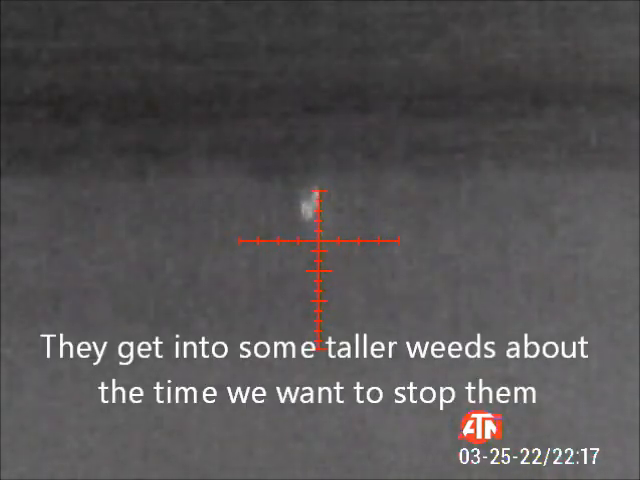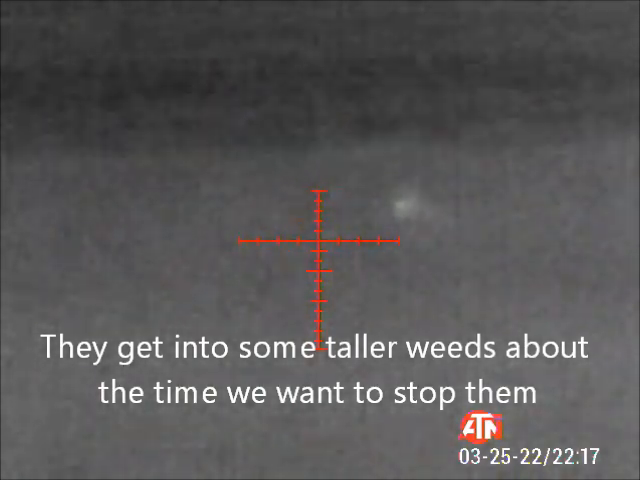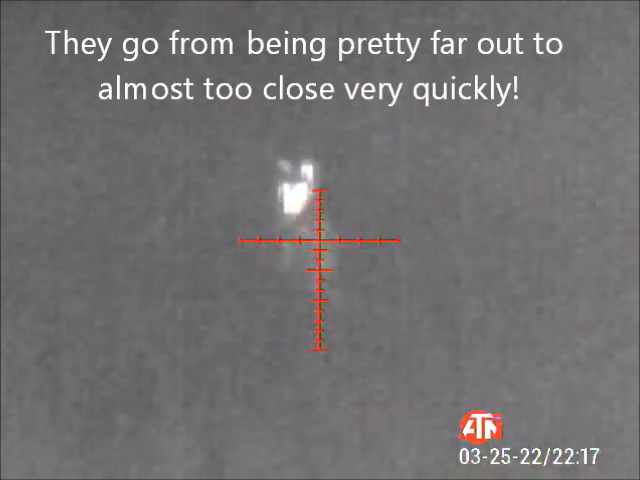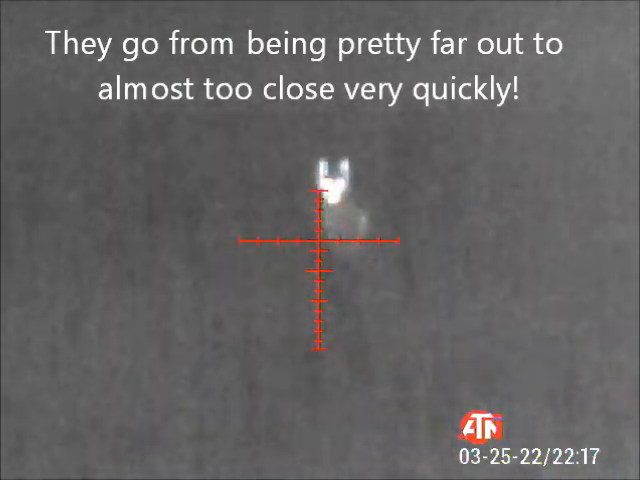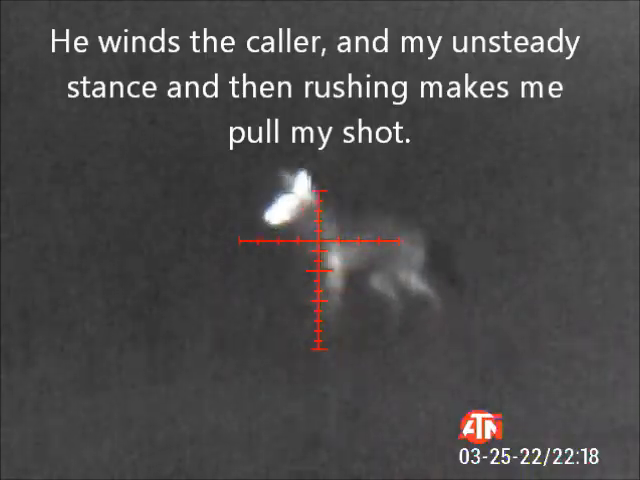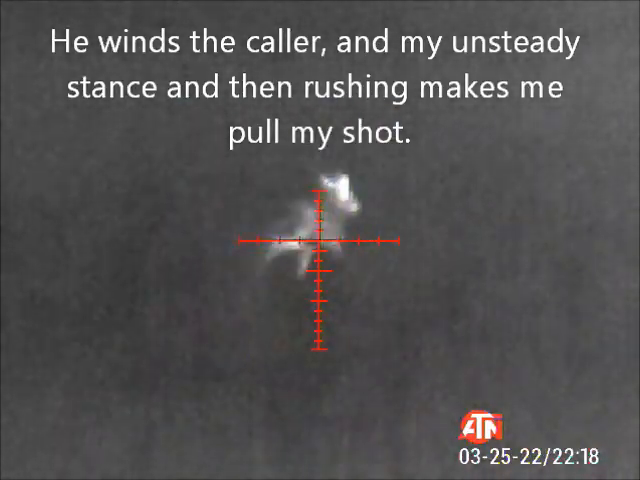Pretty far still. Whenever you're ready. Fuck, I'm crooked. I'm ready. Shit. I missed mine.